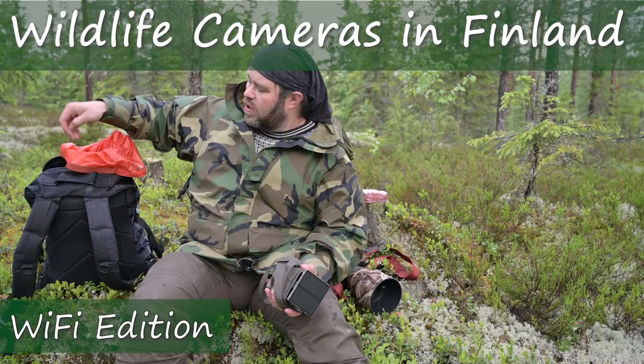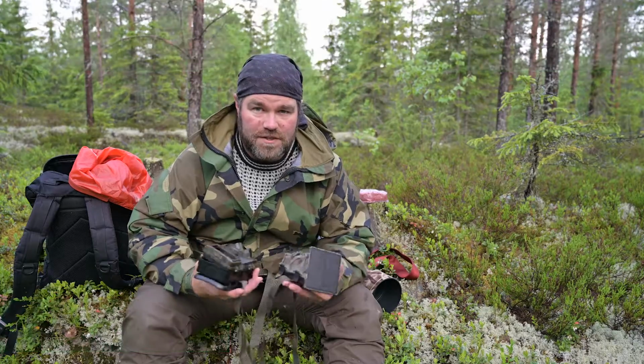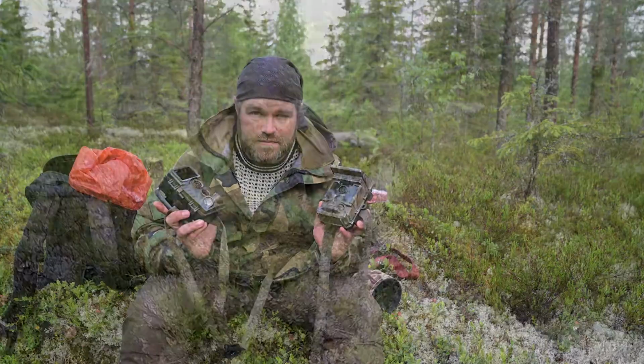I've got two trail cameras here. They're both 4K capable, but both of these trail cameras have Wi-Fi.